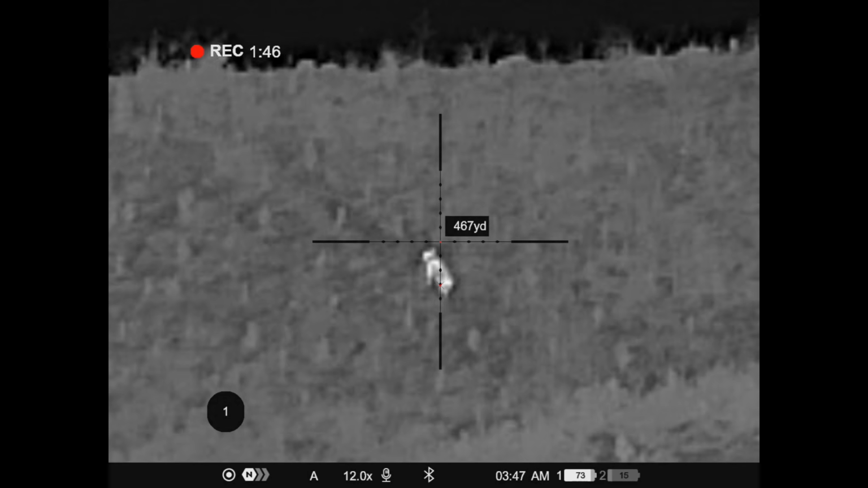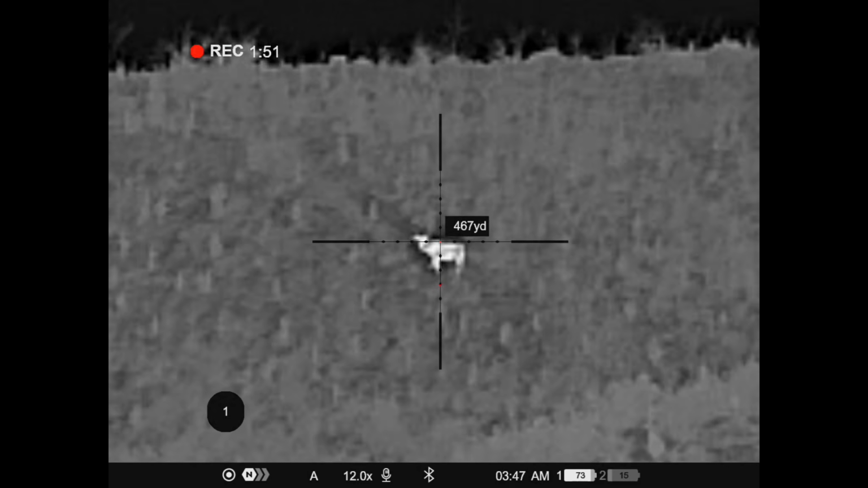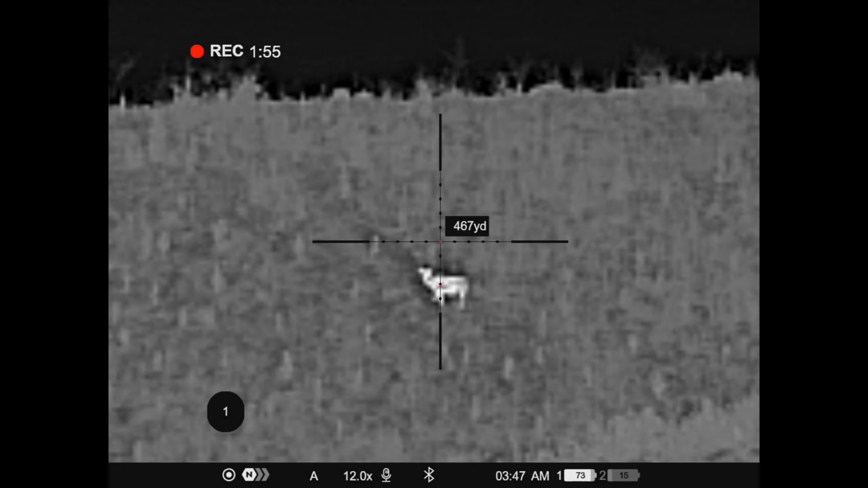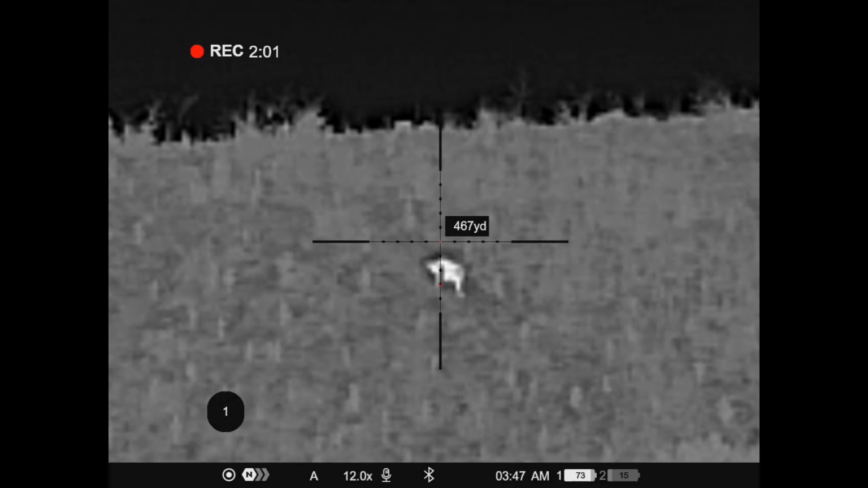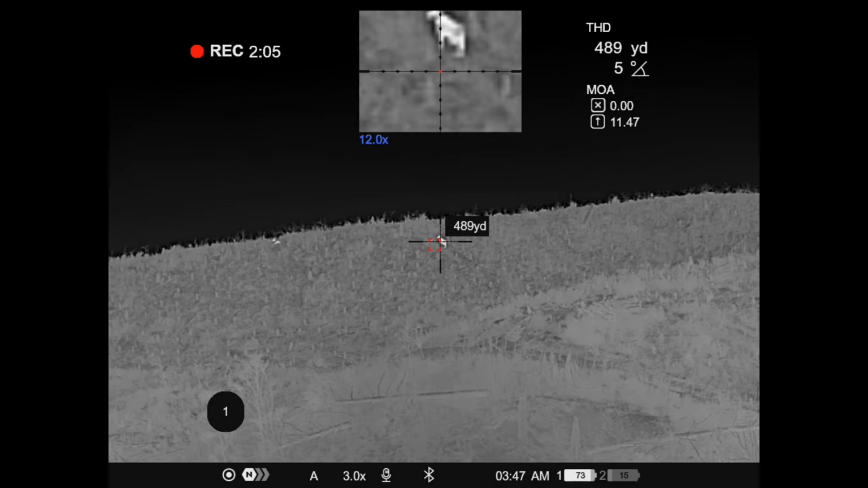You want him, Tobes? Unfortunately, when we turned the spotlight on, the deer immediately knew something was up. And at nearly 500 yards in the spotlight, Clint couldn't locate the deer in his scope. With the deer sneaking out and me having a good rest with the thermal scope, Clint said to take the shot, and as he stopped again, I lined up. Okay, there we go.